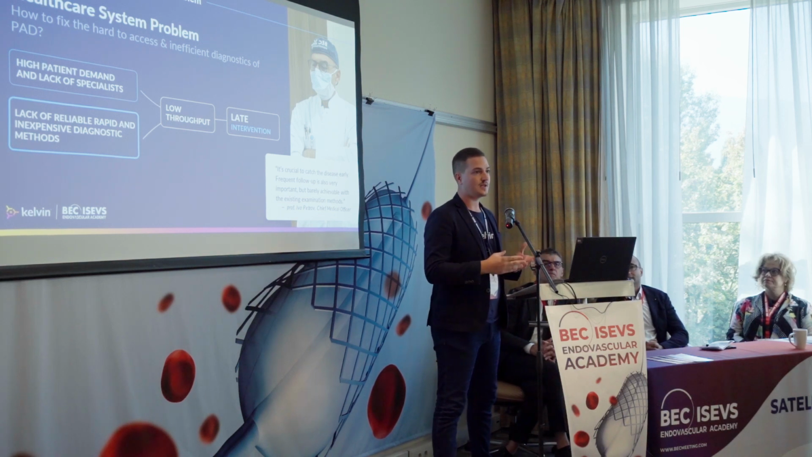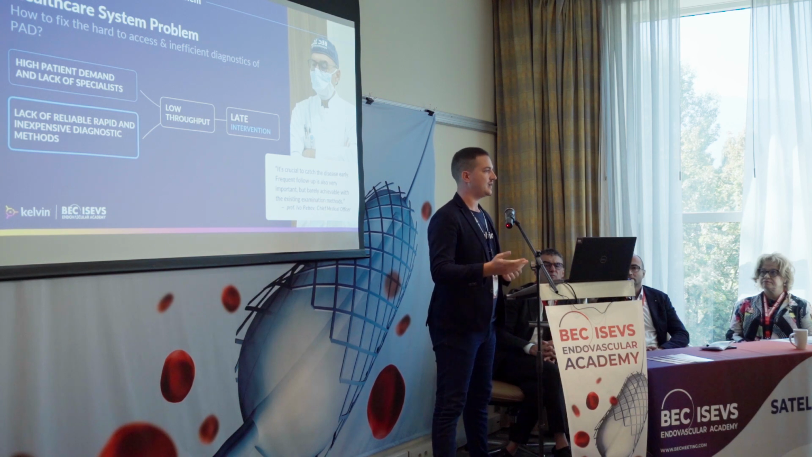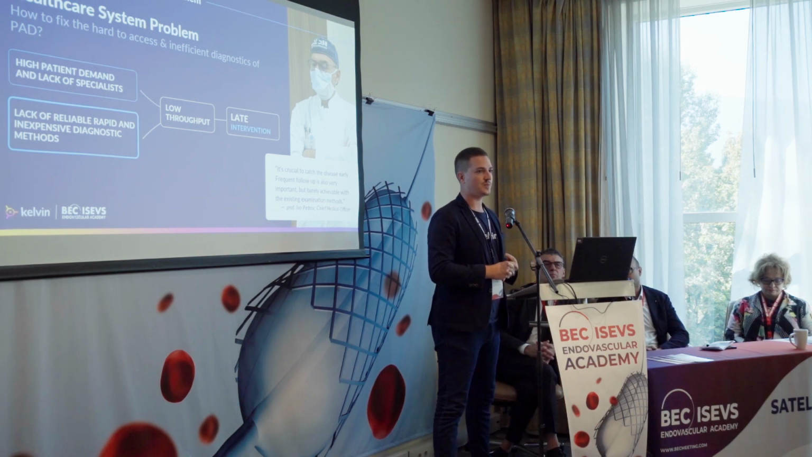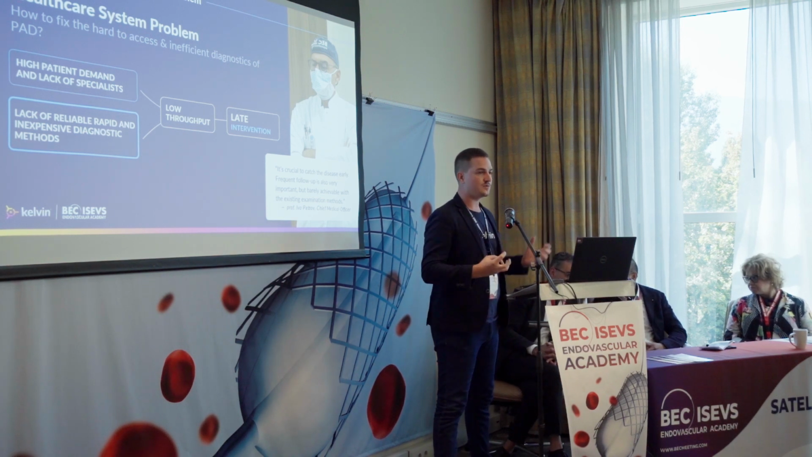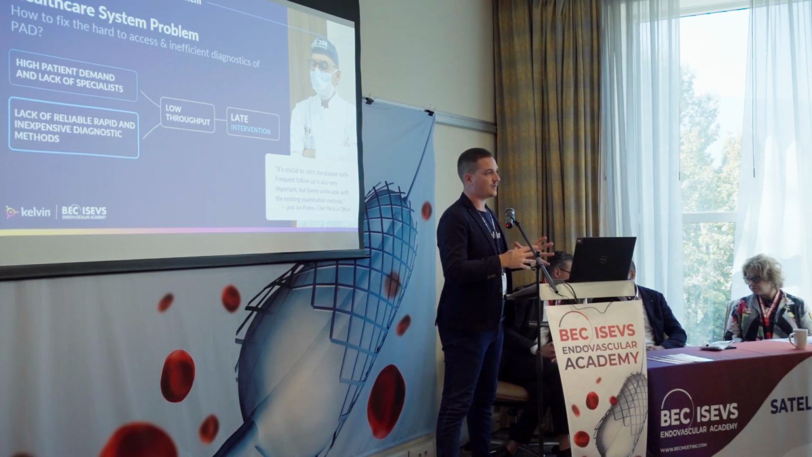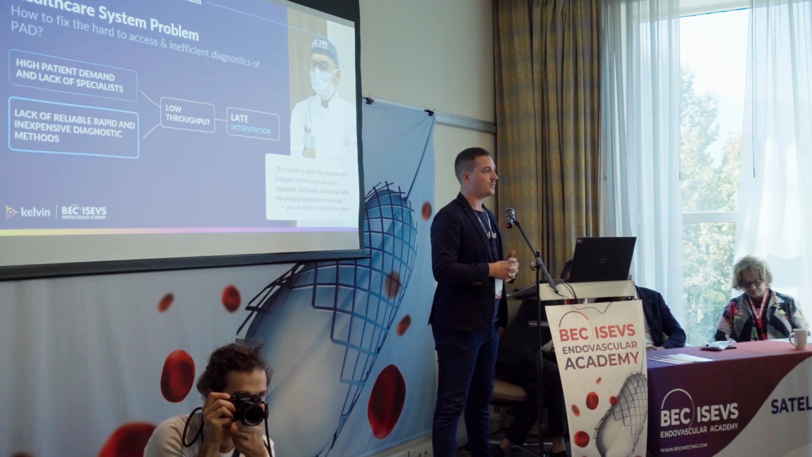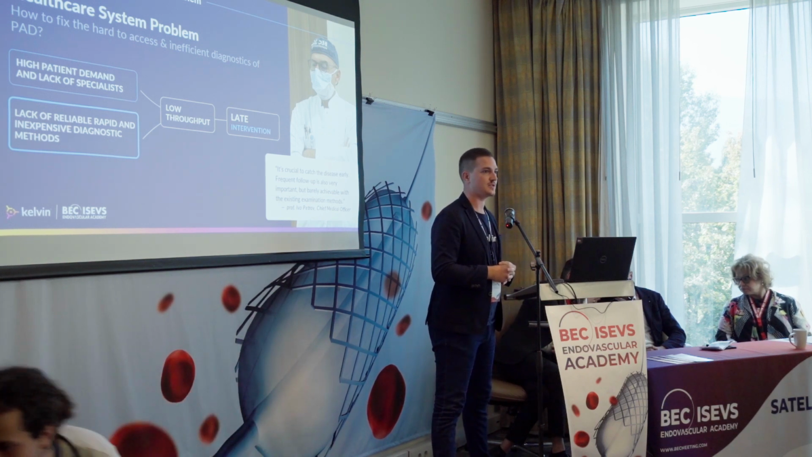And most importantly, there's a lack of reliable, rapid, precise and non-invasive methods that can easily detect PAD and give insights to the specialist to understand what the next step for treating this patient should be. Based on these two factors, there's a very low throughput of diagnosing PAD, which leads to very late intervention and very late treatment of such patients.